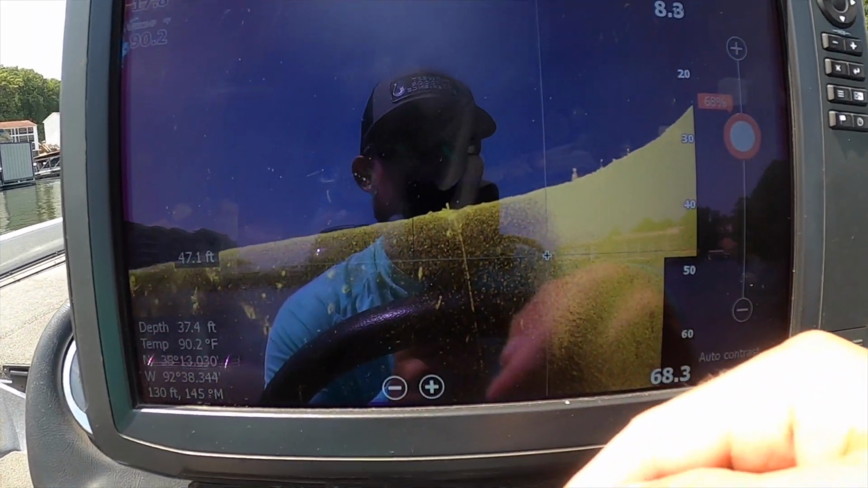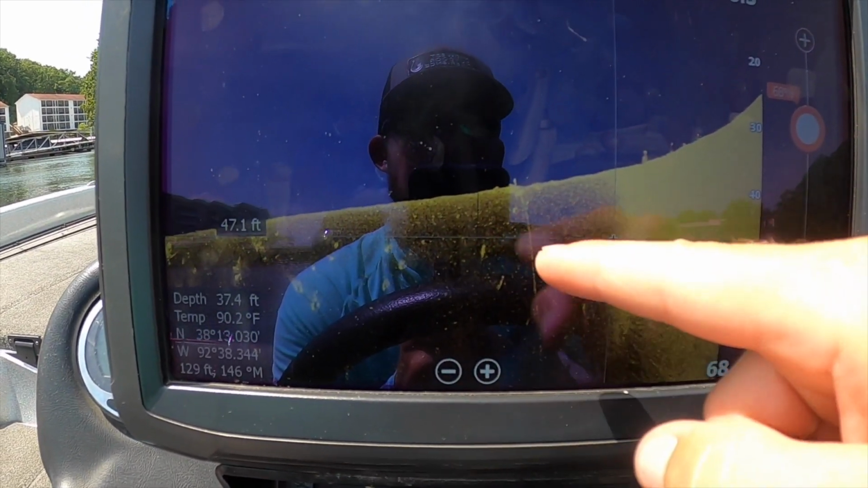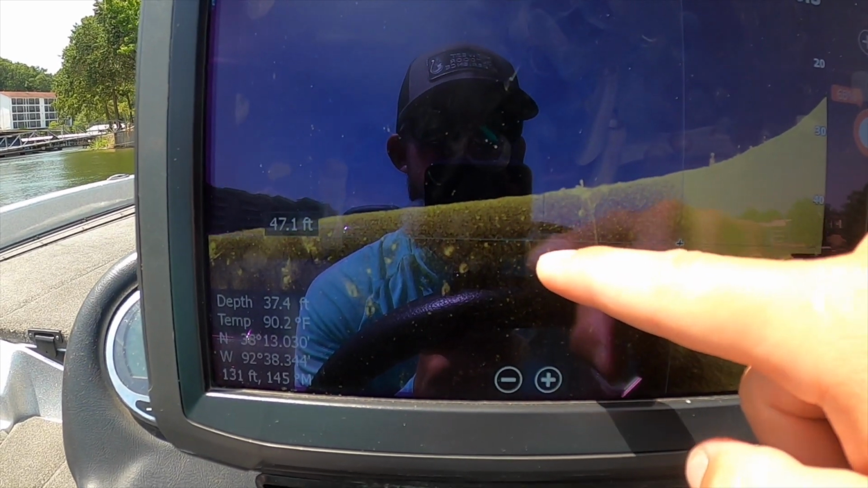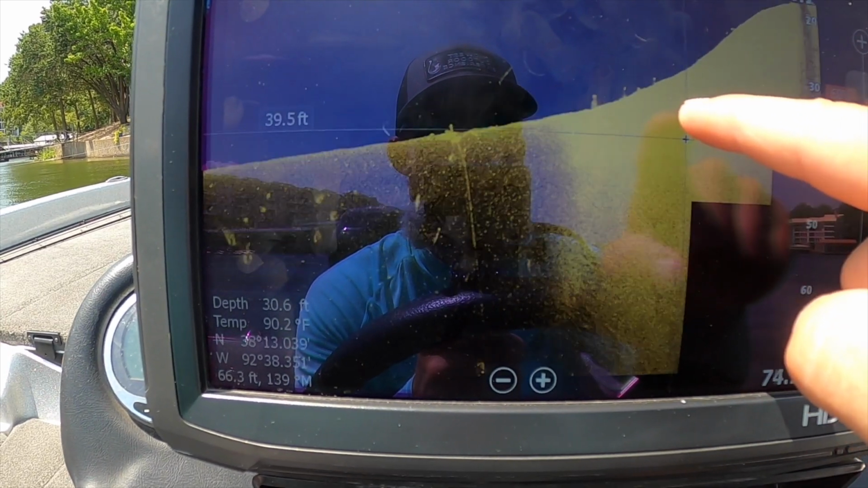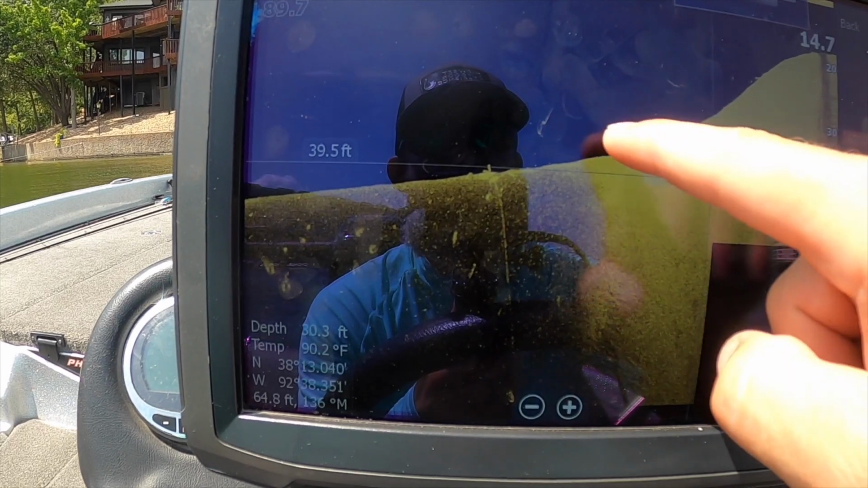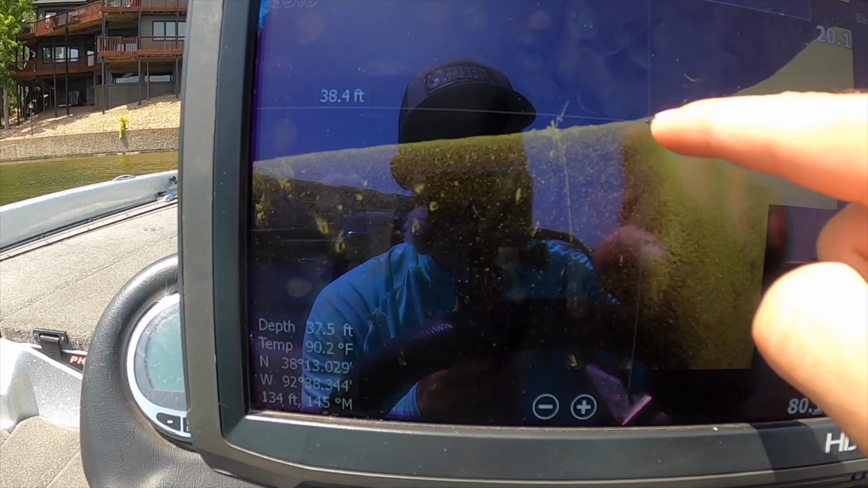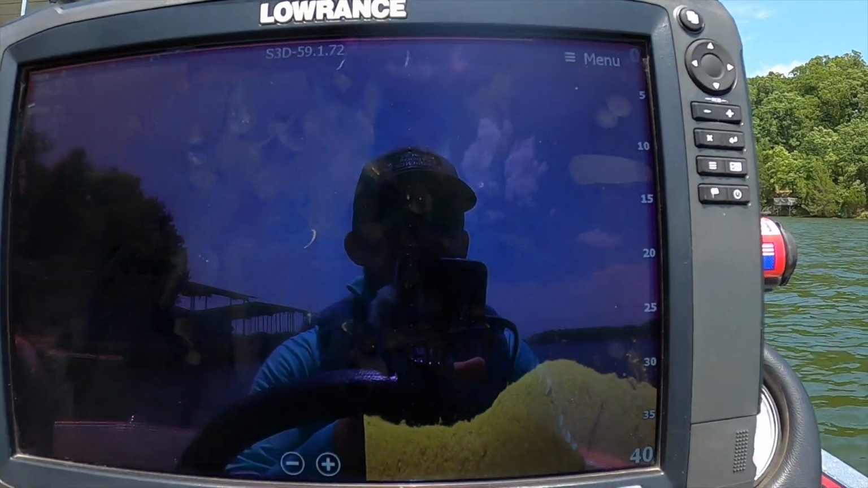So here's another good thing you can do with down imaging that's really easy. You can do this with 2D as well, but just when you're graphing, pay attention to this. This is a good bottom change right here. So you have much softer, like mud bottom right here, and then this transitions into a very hard rock bottom. So it's just coming up basically on a secondary point is what this is. But that's something you can always look out for. And this transition right here, where it goes from soft to hard, is always a good place to start looking for fish.